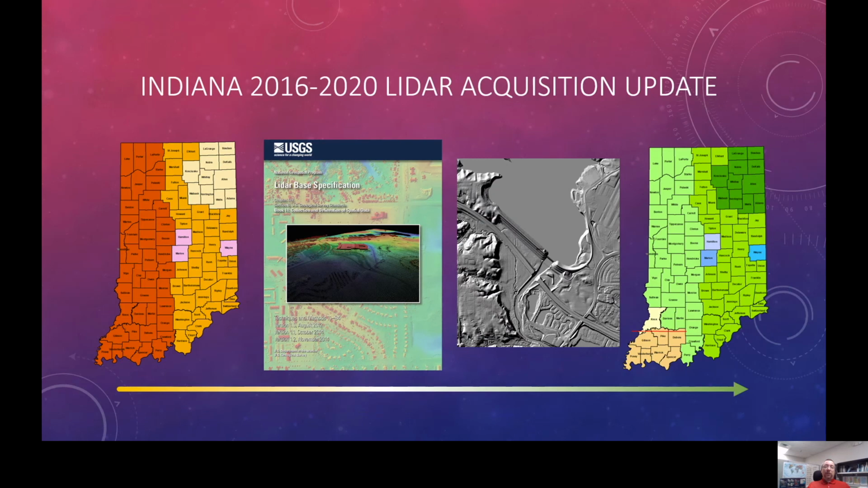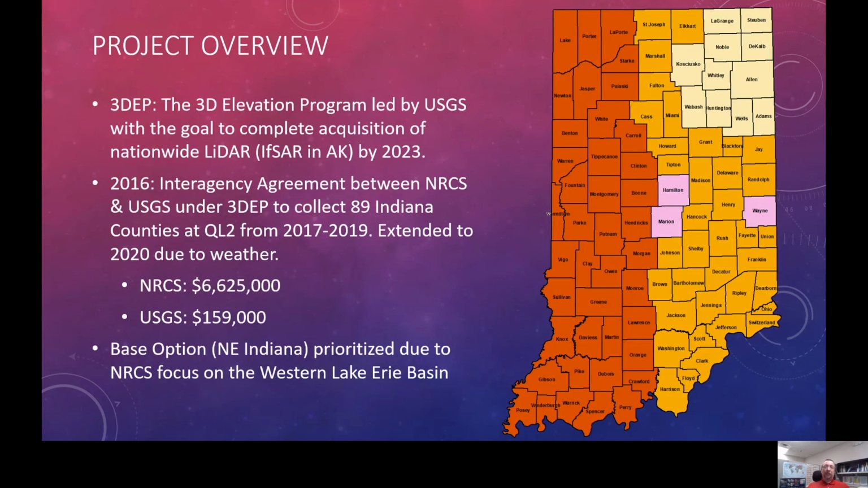My name is Chris Morse, and I am the GIS specialist with the USDA NRCS at the Indianapolis office. Today, I'll be providing a project status update for the 2016 to 2020 LiDAR acquisition for Indiana. This slide shows the project plan on an Indiana map as an overview in its finished form.